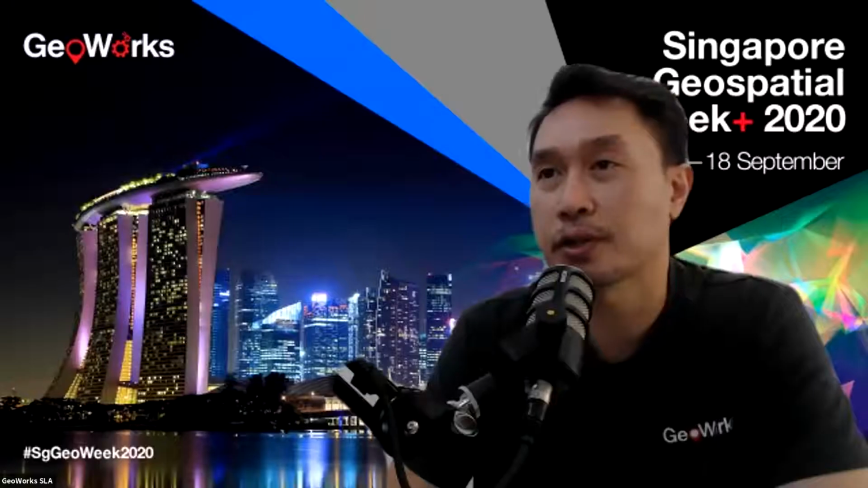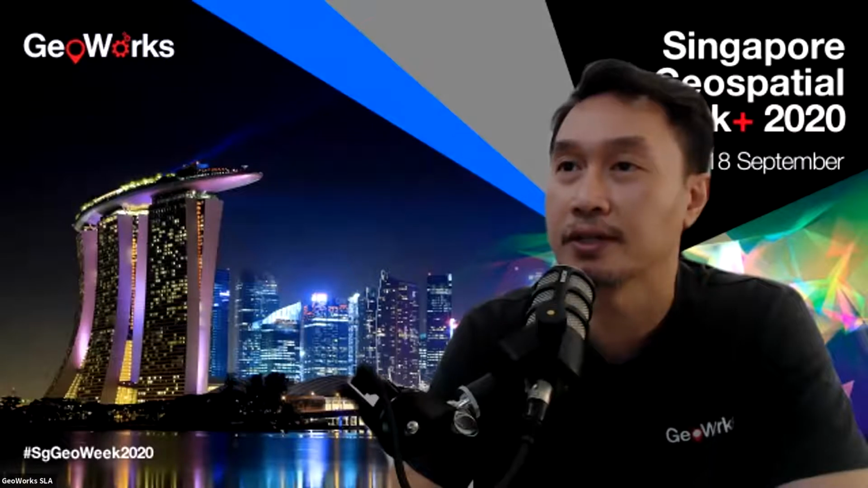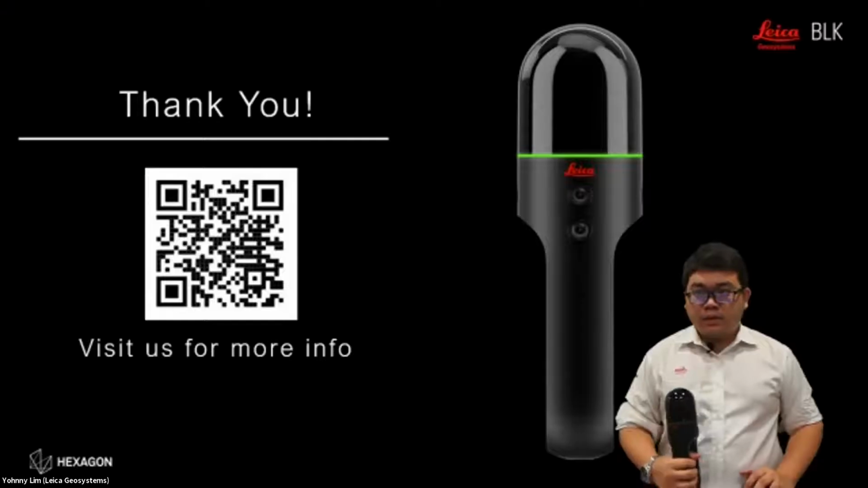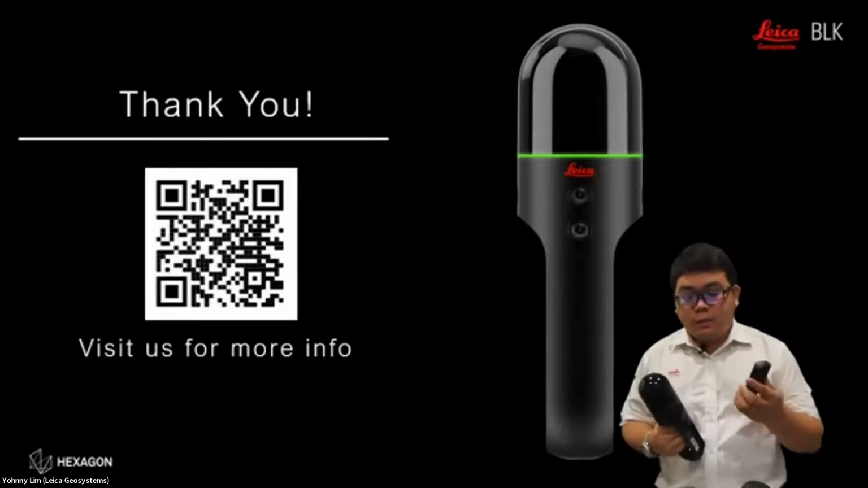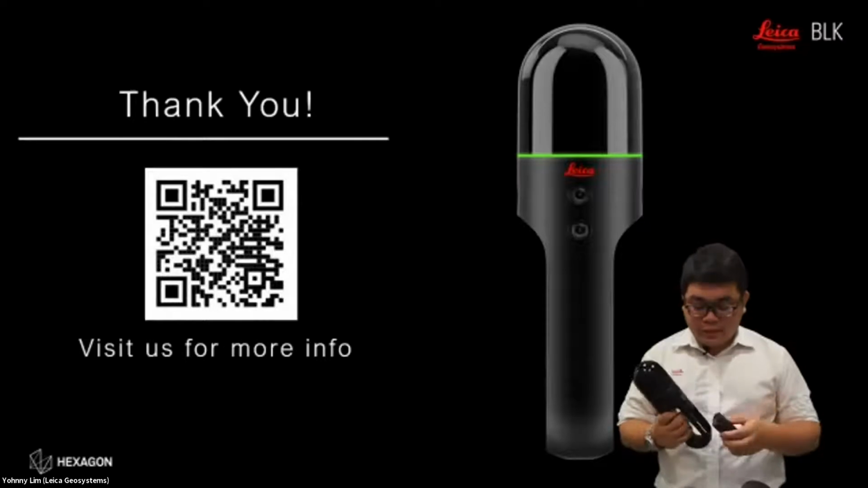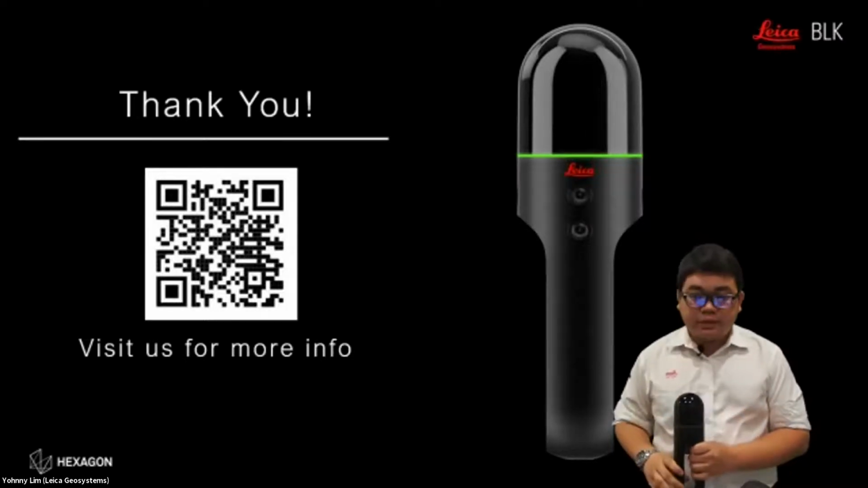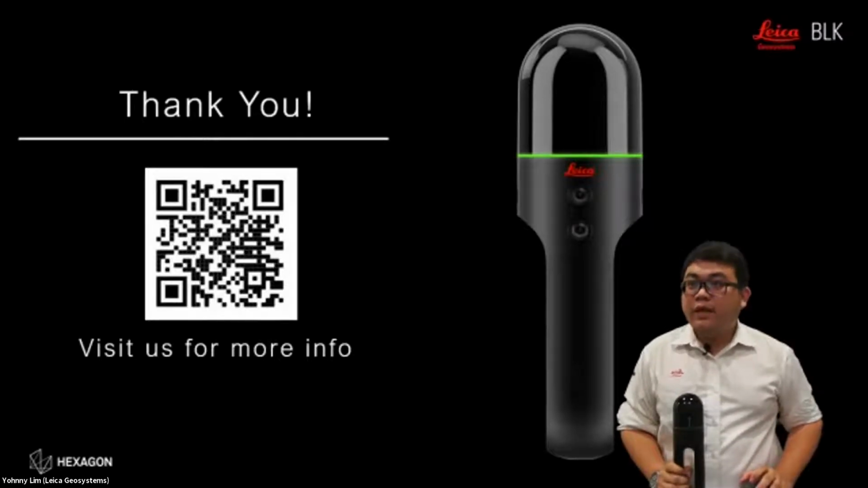Next question. How long does the battery last, or what is the maximum number of hours the device can work in a single survey trip? A single battery in the BLK2GO will last around 45 minutes, and the BLK2GO is shipped with 3 of these batteries. So each day you can scan more than 1.5 hours.